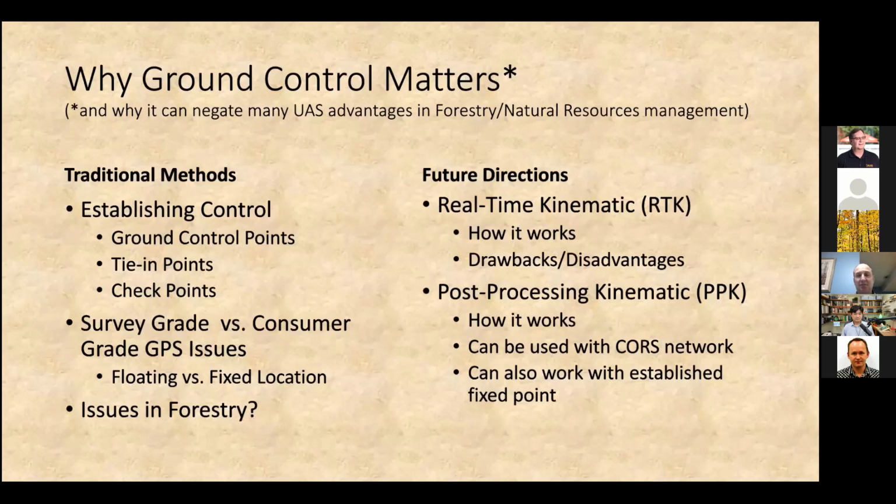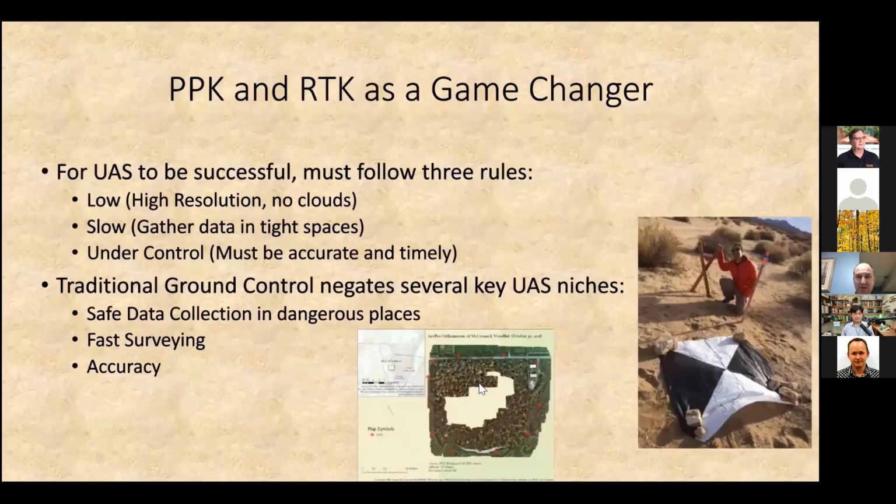Like I mentioned before, I'm a big fan of PPK. The reason is that I can have control without worrying about a ground control network that I survey on the ground, which, for one, I wouldn't be able to see if it's in the canopy, but also the quality of that signal is diminished.